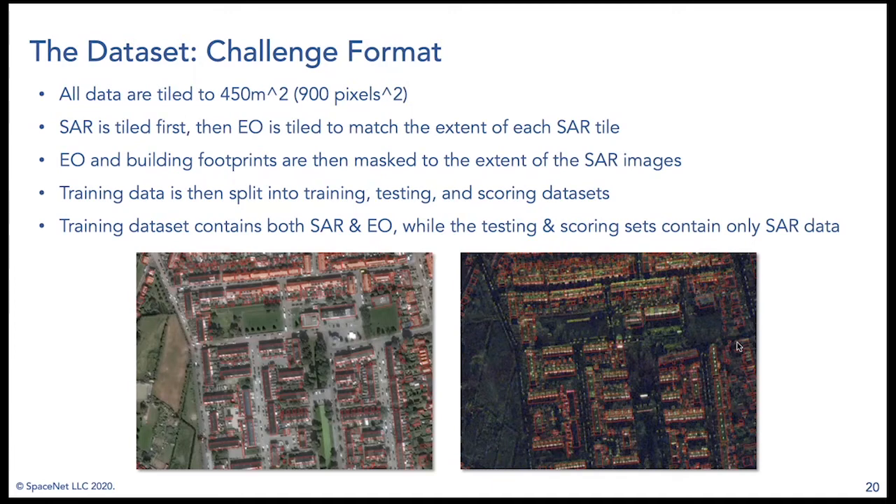So in a sense, we first tile the SAR data, and then we tile the EO data to match the extent of the SAR tile. And from there, the EO and building footprints are also mapped to the extent of the SAR images. You'll notice these images are a bit rectangular here. The reason for that is it's clipped off on the side, as sometimes the image strip just isn't exactly square. So we want to make sure we account for that.